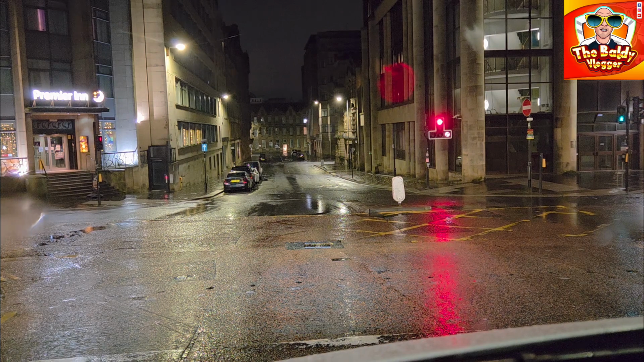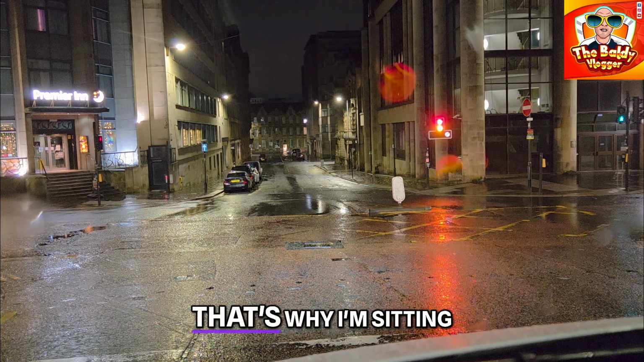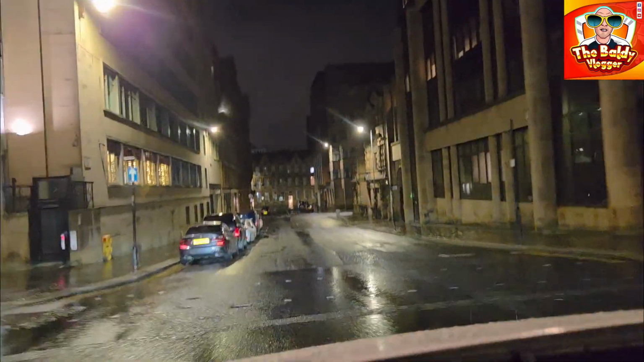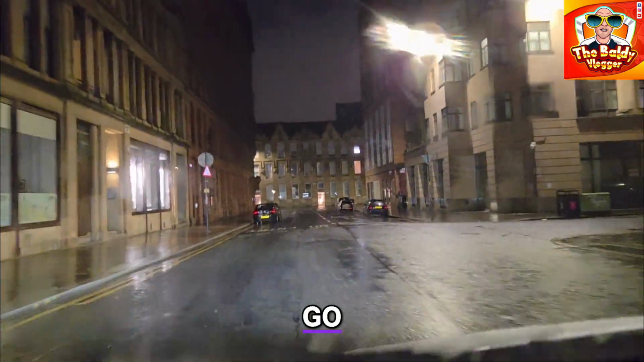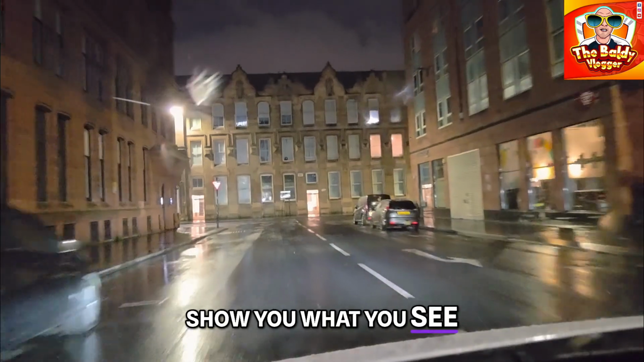Yes. These lights are on timers, not sensors. That's why I'm sitting here like an idiot. That's not too long, that one, for once. So got it halfway. Let's go, I don't know where to show you. Let's go down here. I'll show you what you see.